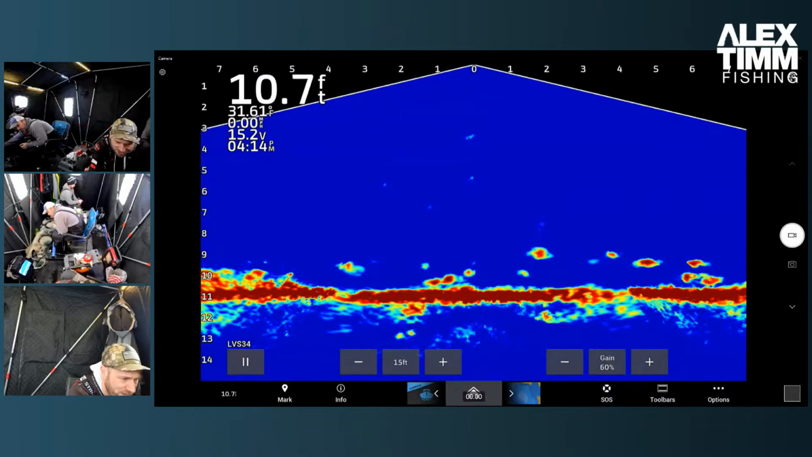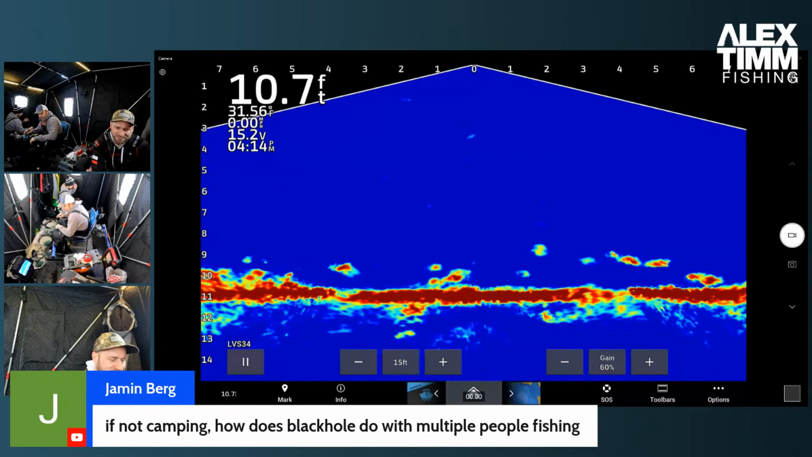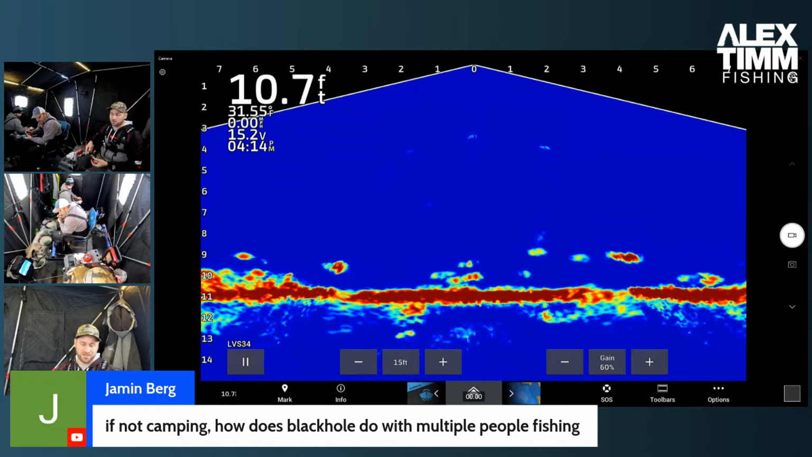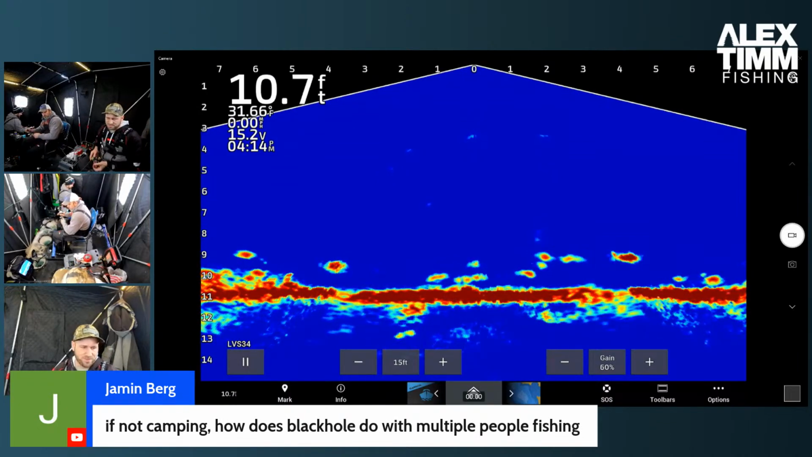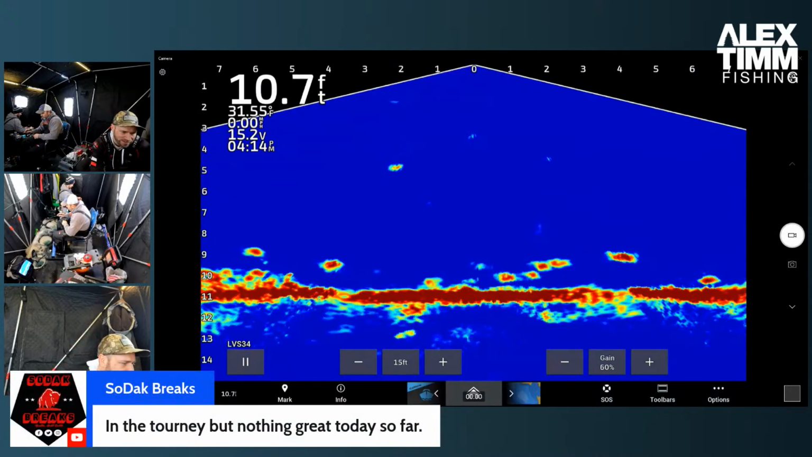So yes, the Jammenberg does good with multiple people fishing, especially on the colder days too. It's nice just to stay out of the wind. The other cool thing about it is you can leave it up as you go across the lake. You just obviously don't want to go highway speed, so use caution when you're doing that. In the tourney, but nothing great today so far.